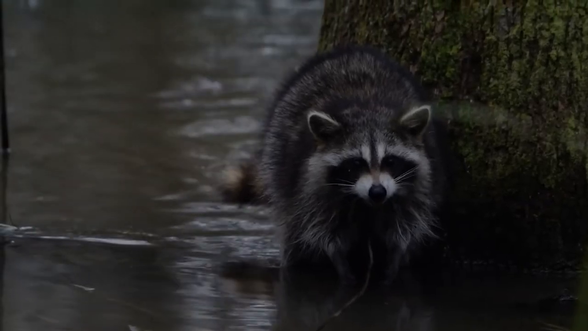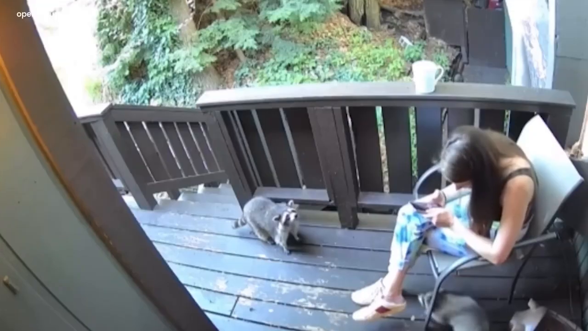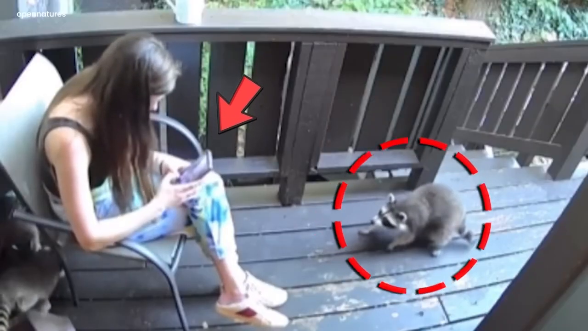Raccoons are generally considered adorable and almost harmless. Yes, almost harmless. They started sniffing around the woman, mesmerized by their innocence. The woman began taking pictures of them.